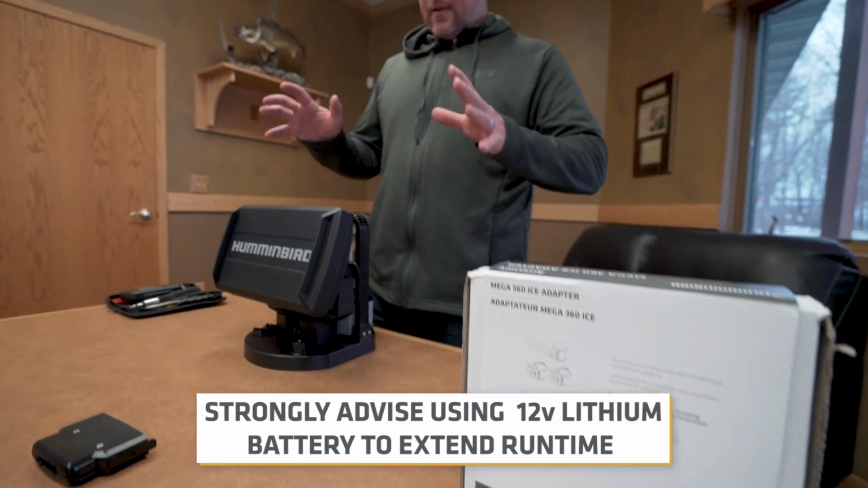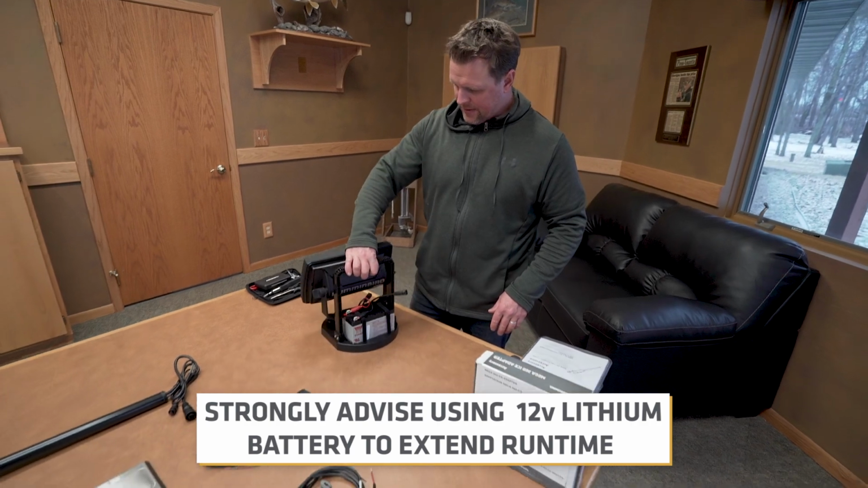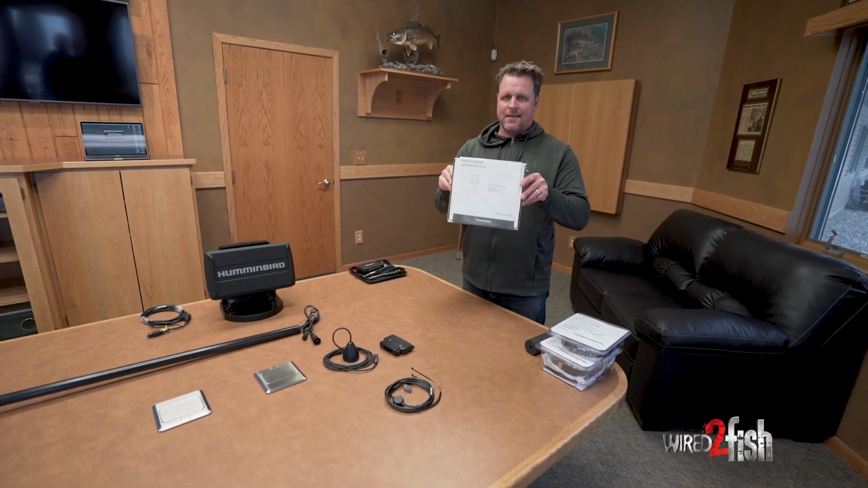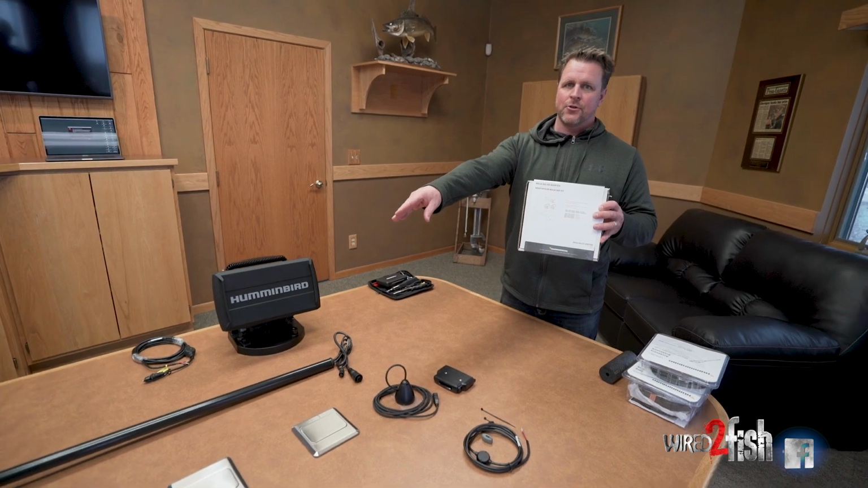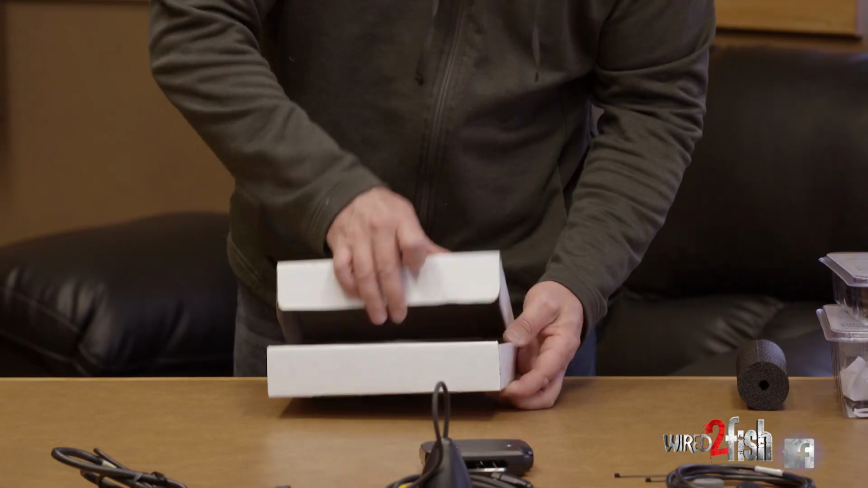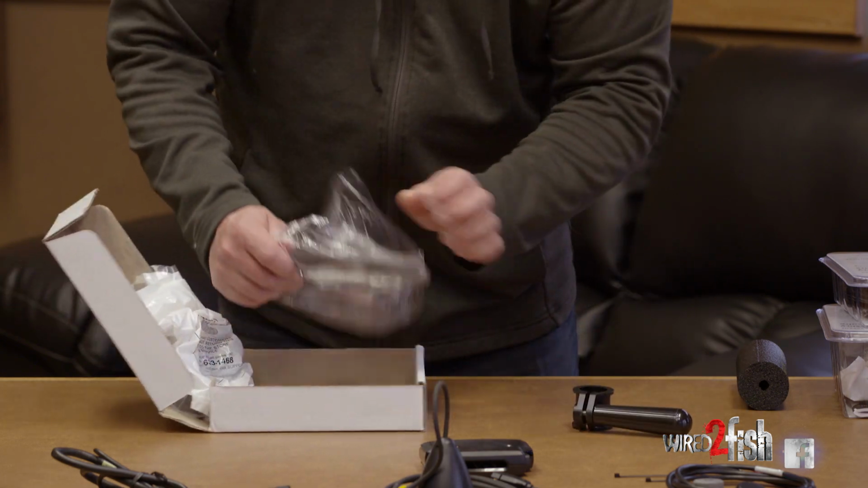All right guys, we got our ice portable conversion kit set up. We got the head unit mounted on there. We threw a 12-volt battery there. We're gonna slide that off to the side, and we're gonna move on to the MEGA 360 ice adapter. That's what's gonna attach directly to the 360 transducer. And once we do that, then we'll get into the cabling and the connections to the head unit here. So, all right, there's my handle.